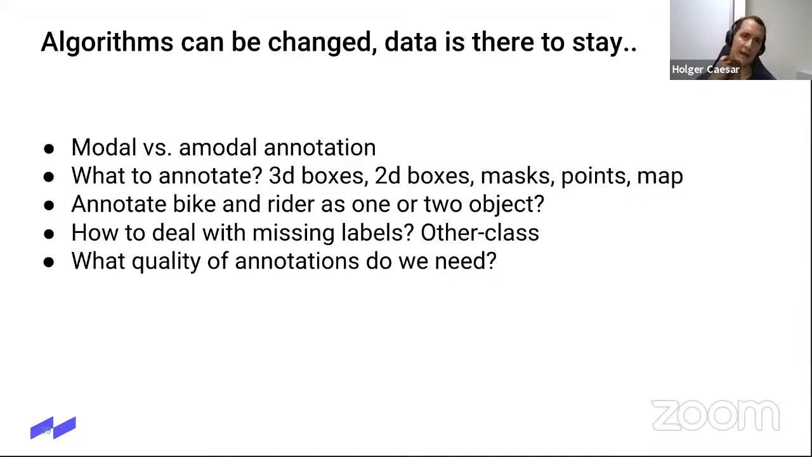Another question is, do you annotate objects like a bicycle and the rider as one, or do you annotate them as two objects, maybe even modeling the relationship between them? Because in theory, of course, the rider could get off the bicycle and walk away from it, which would probably be a problem for most detection systems or trackers. So that's also a very interesting decision.